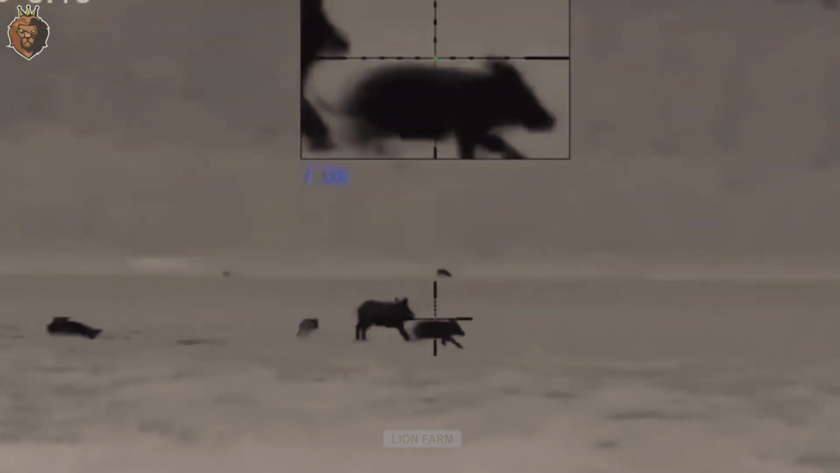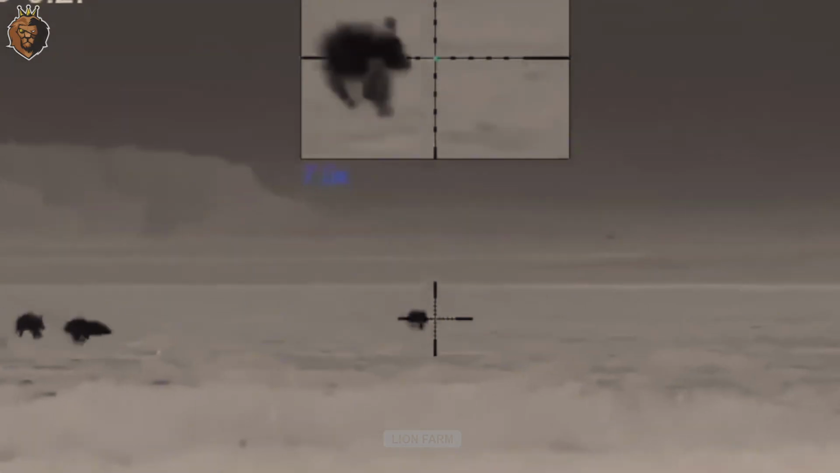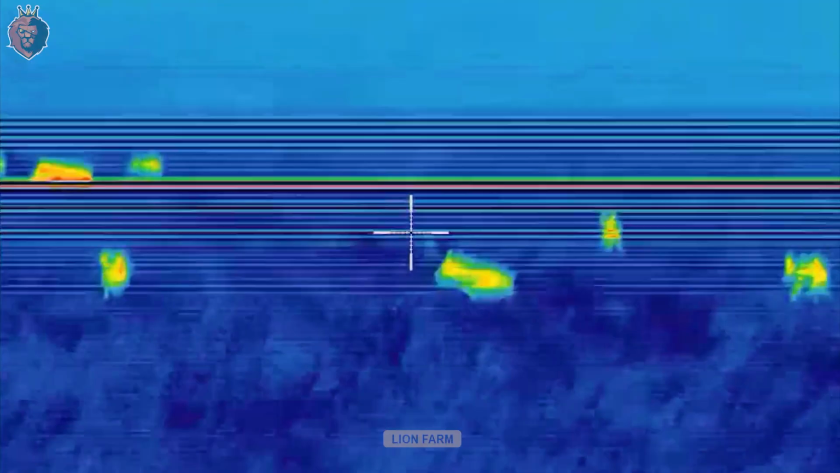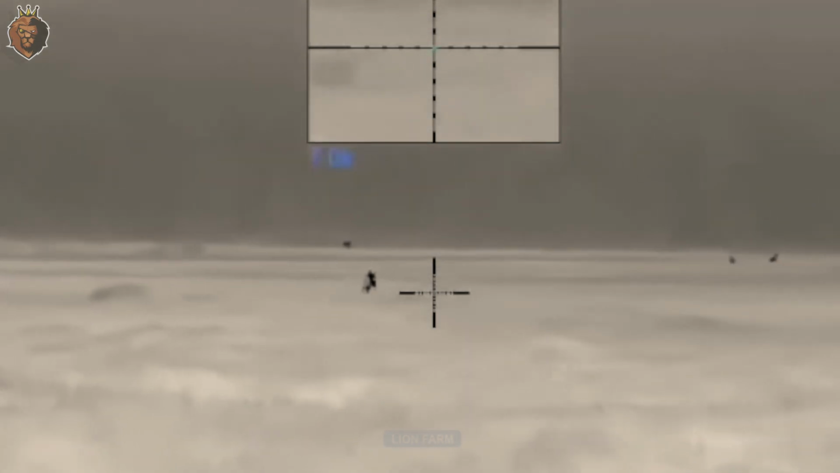In Midi-Pyrenees, France, a control campaign set a record by trapping over 250 wild boars in 1 day in 2017, based on a report from the Fédération Nationale des Chasseurs.